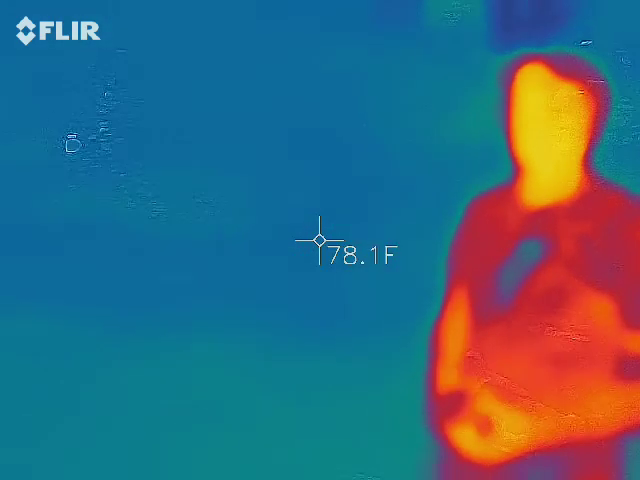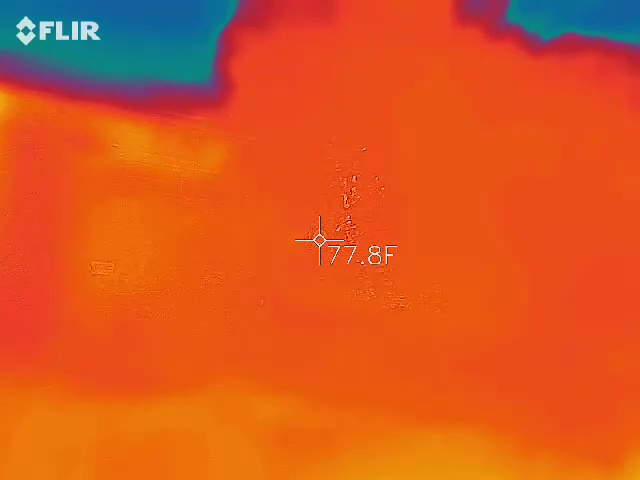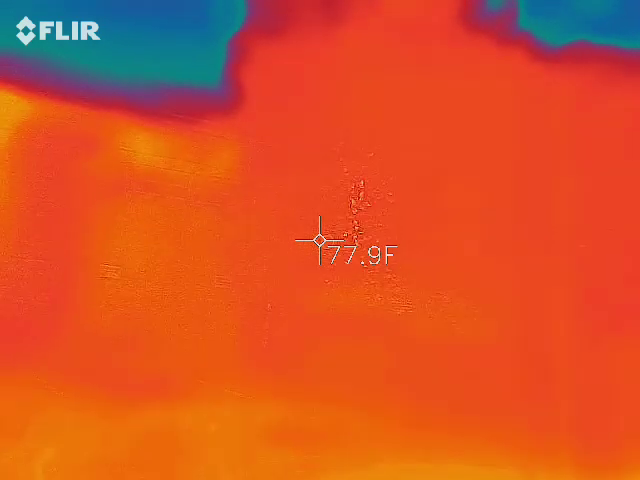Wow, that aura around the moon is crazy right now. Yeah, oh wow. It's almost like a rainbow around it. Yeah, that's pretty awesome. Sorry, it just caught my eye.